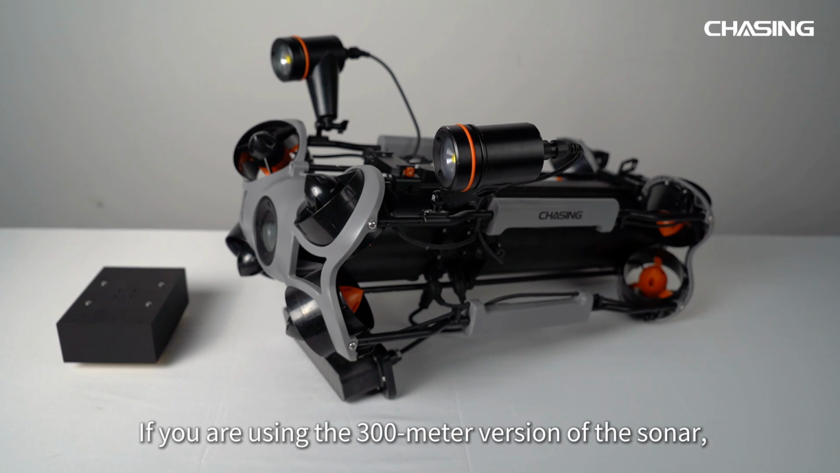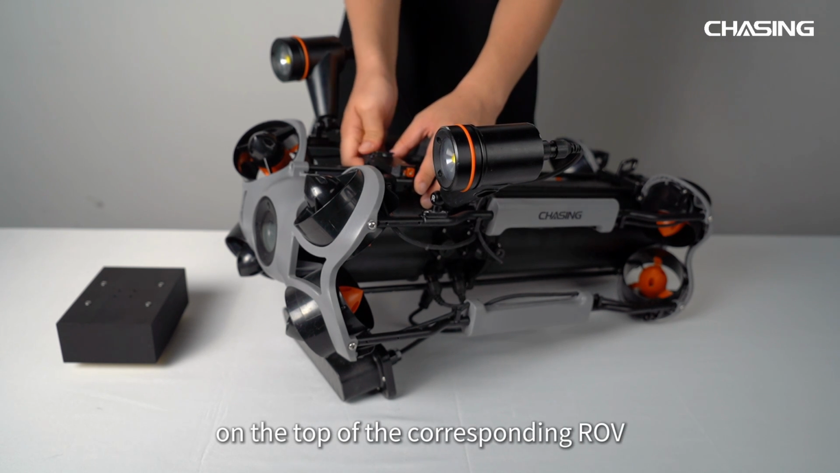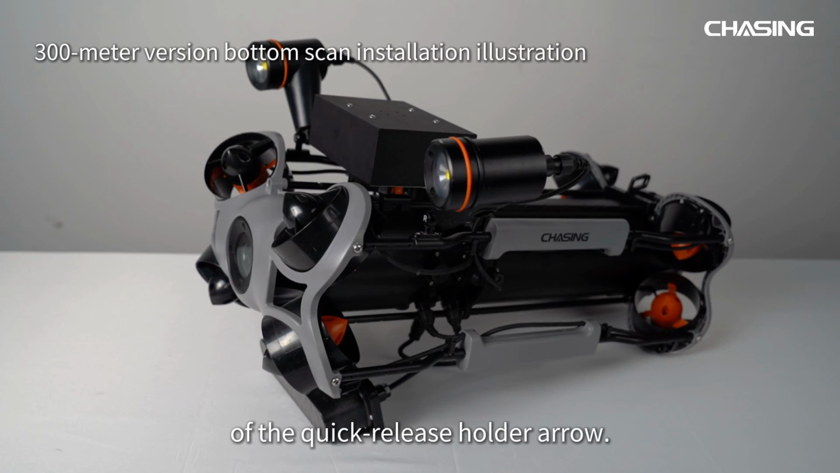If you are using the 300-meter version of the sonar, you also need to install the Chasing quick release holder on the top of the corresponding ROV and slide the buoyancy module in the direction of the quick release holder arrow.